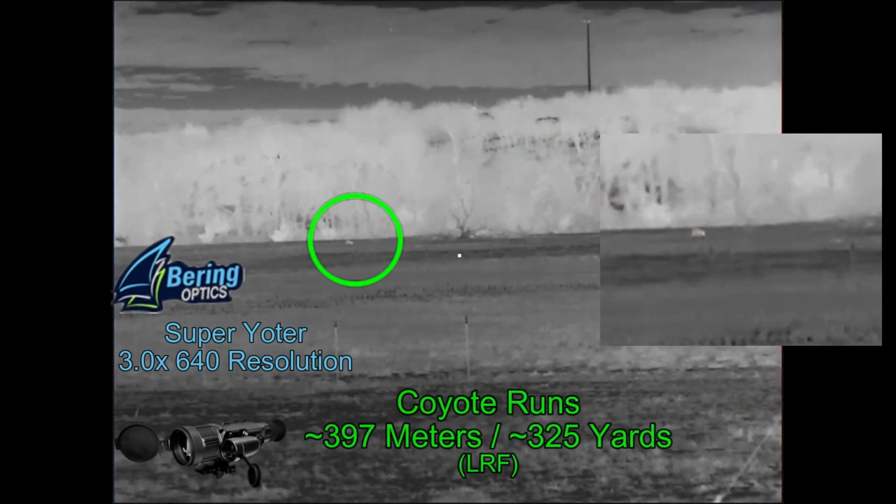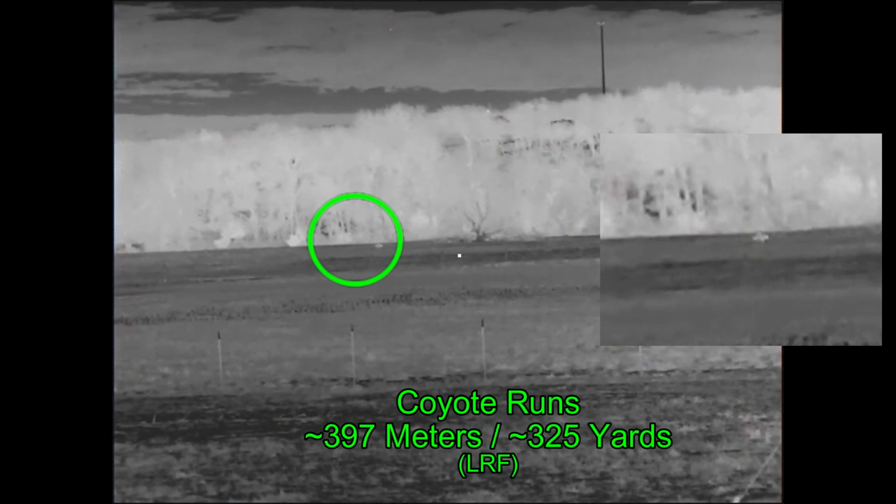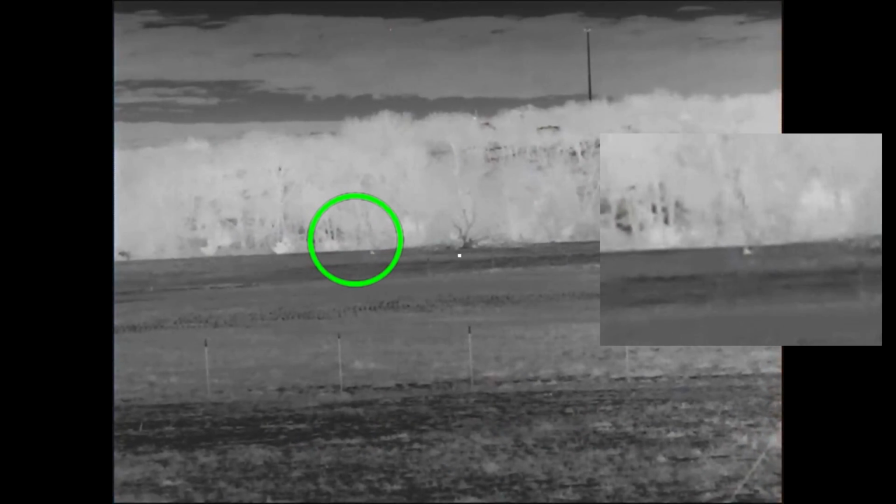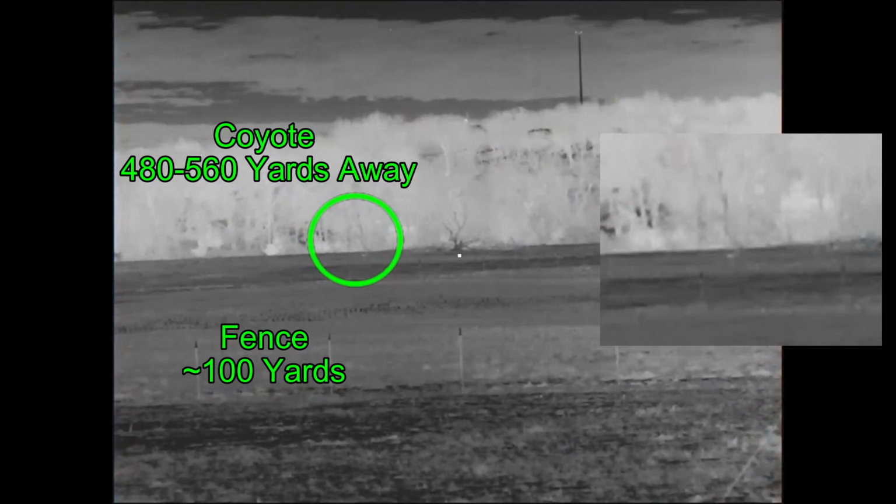So we actually got in the truck and drove around to the other side of the property to see where he's gone into that last field. And we got to watch the end of his run, where he drops right there and never got up again.